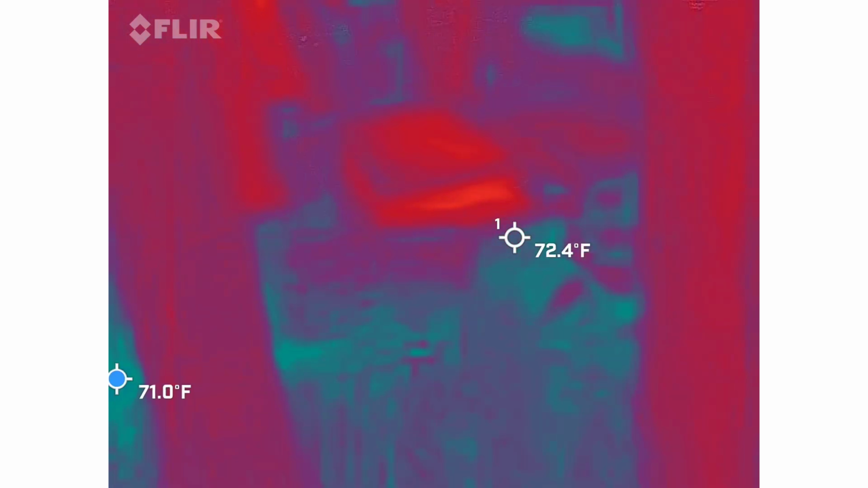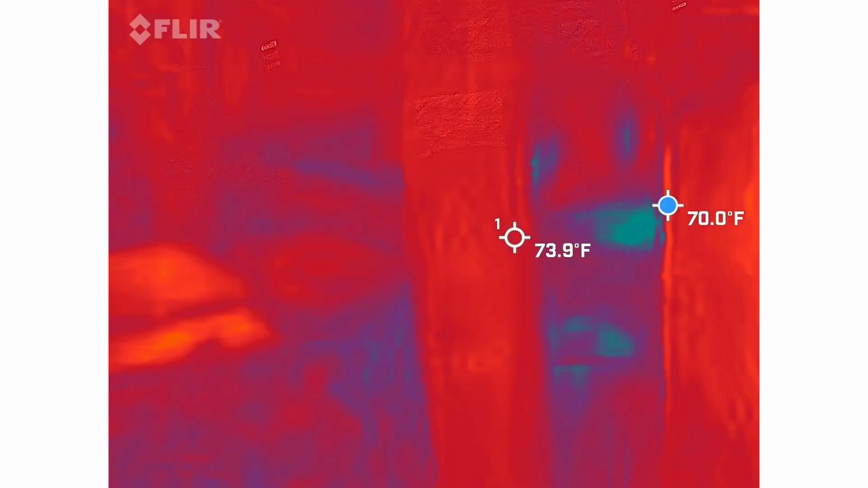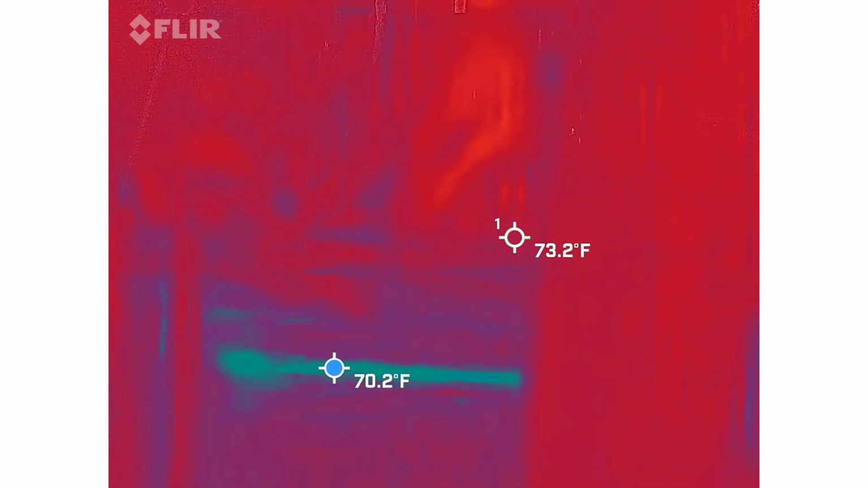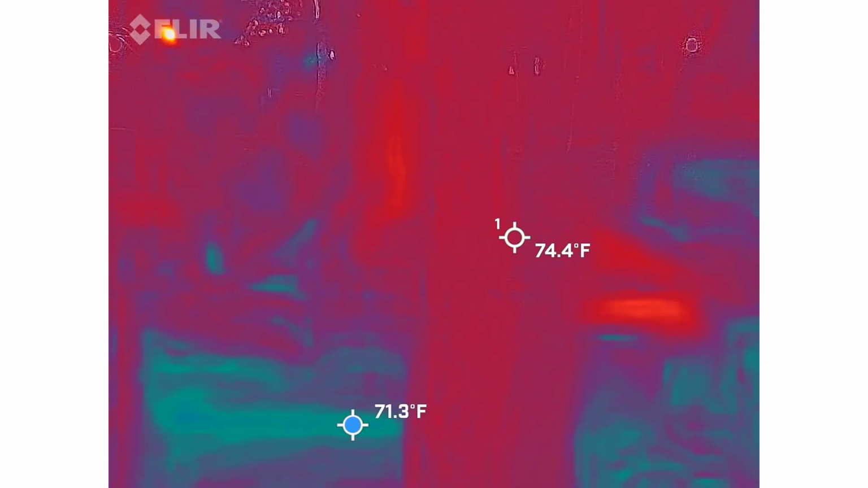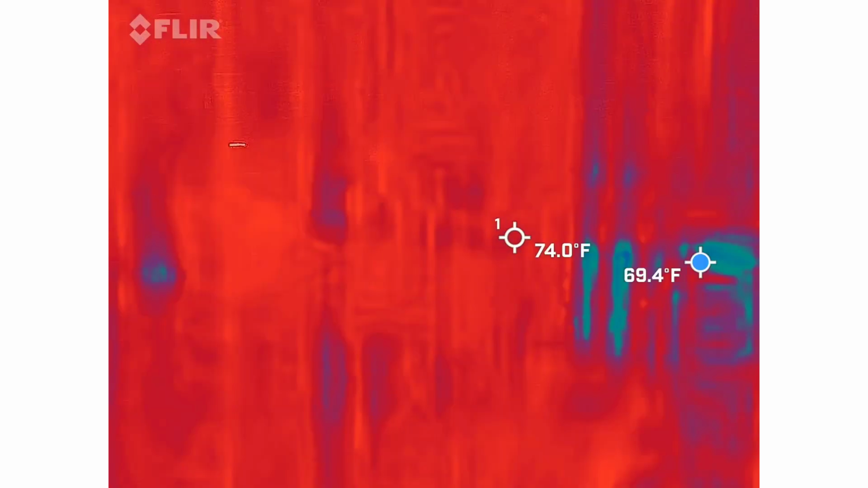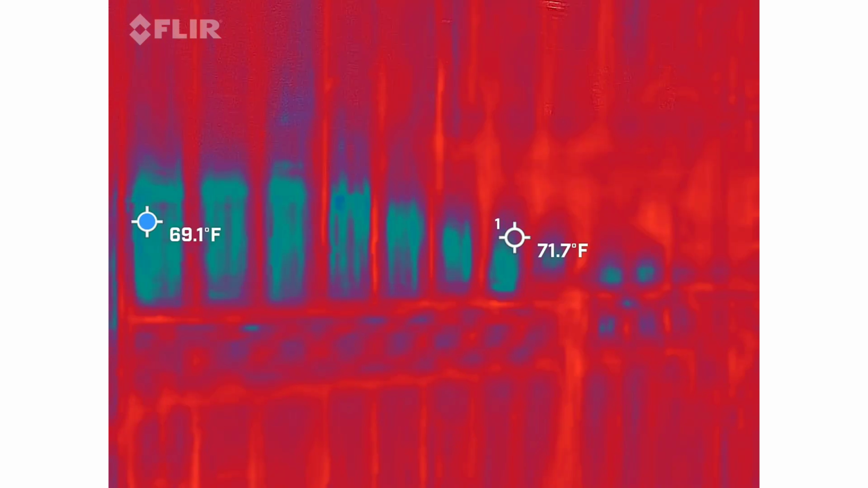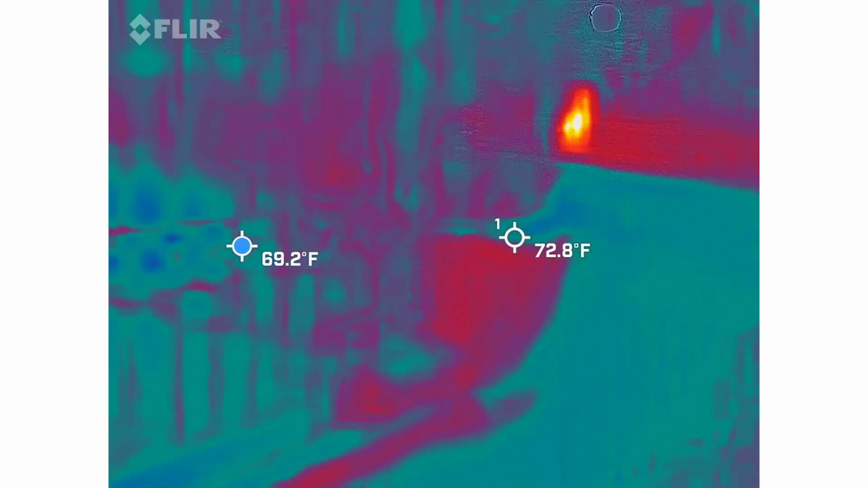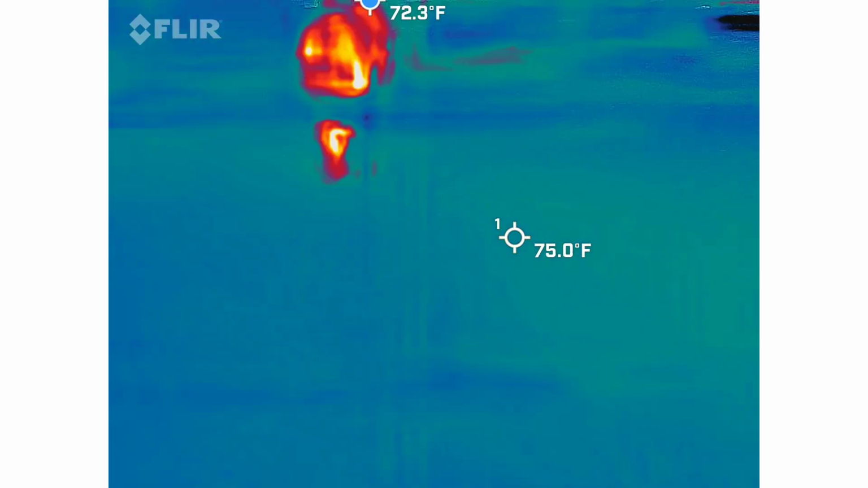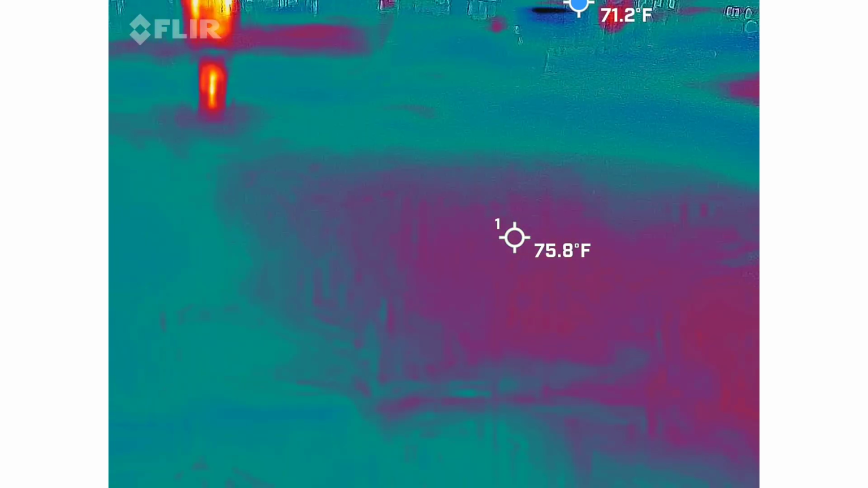You get anything? Here's that sign he was talking about. What sign? Right there. What does it say? The only ghost at St. Philip's is the Holy Ghost. I'm thinking. Infrared, yeah.